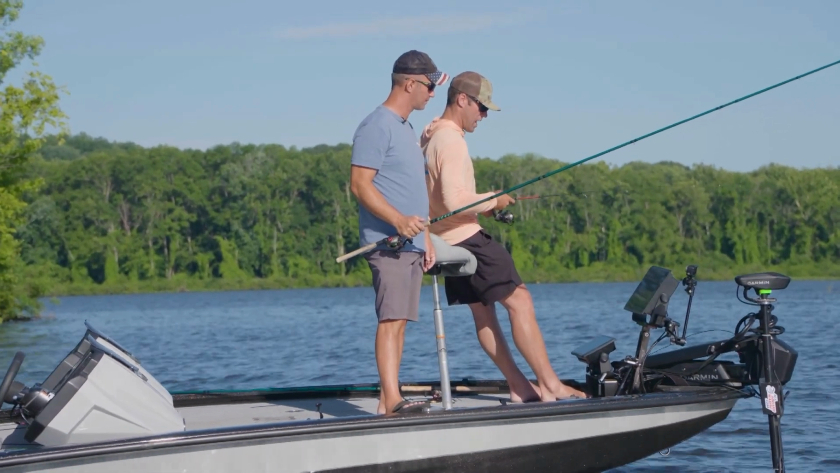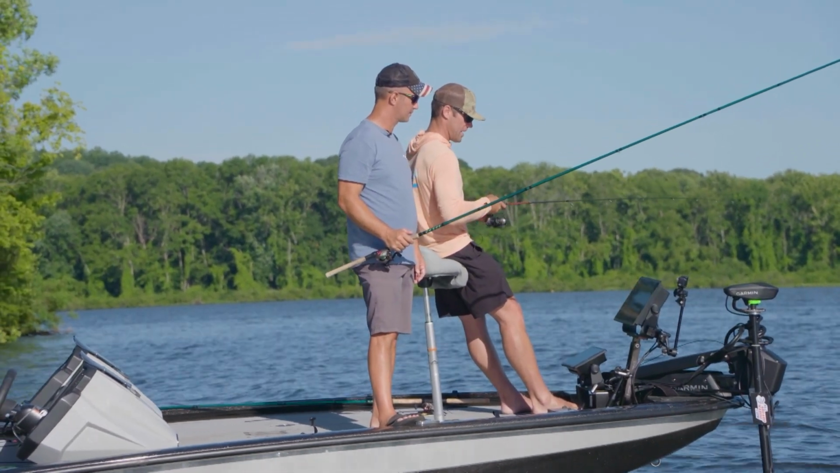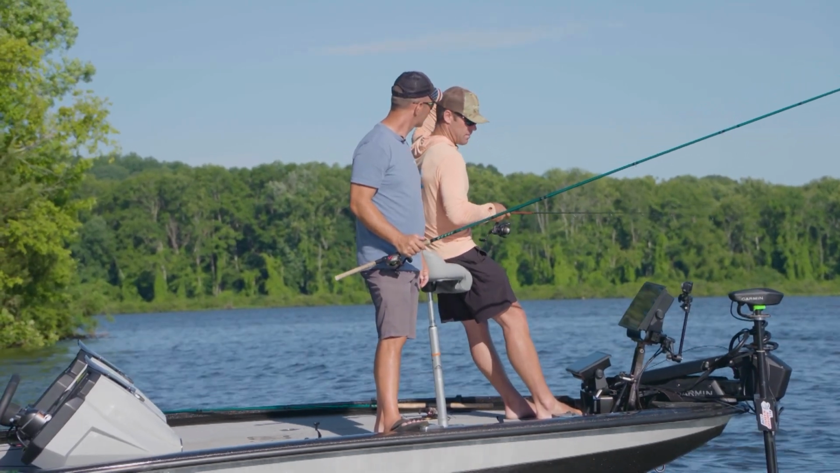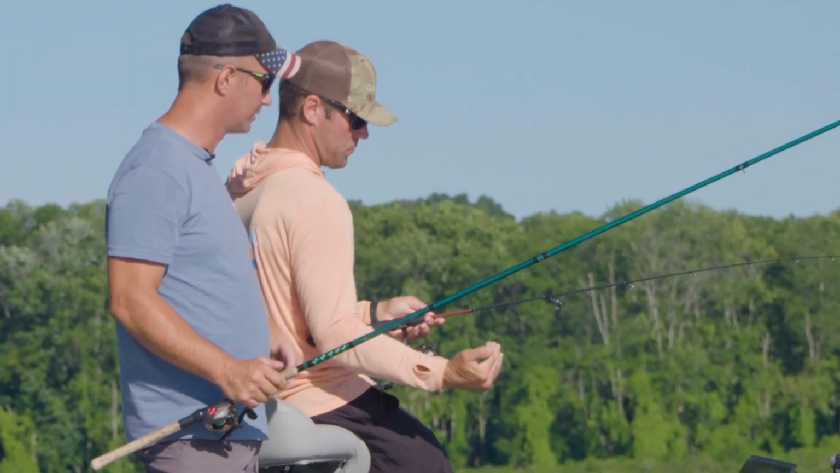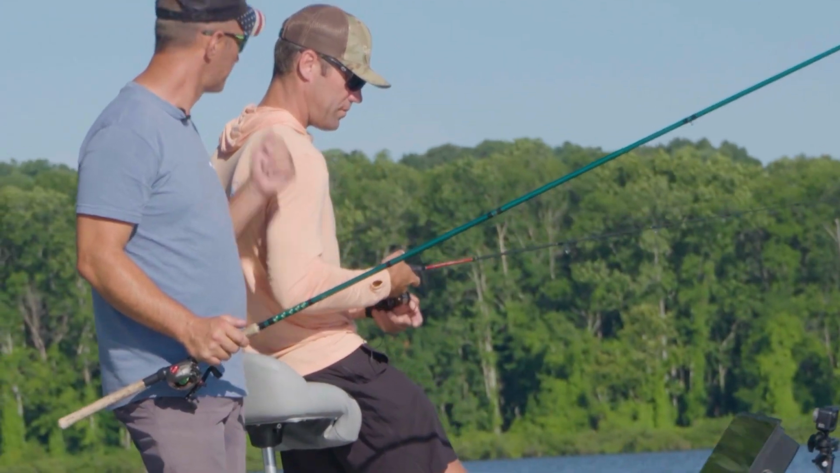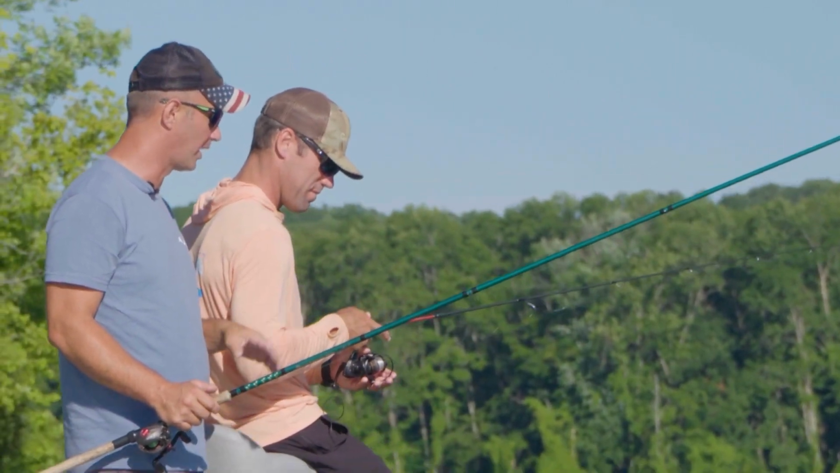I'm trying to let a drop go straight into it, and they'll hit it on the drop a lot of times, or you pop it up and let it slowly come to them and then make them come to the bait and follow it to the boat. They're not hitting it on that brush pile. They're coming out of their comfort zone, off of it, and then they're hitting about halfway to the boat. And it's just because it's coming by them. That's right. Just straight up reaction.